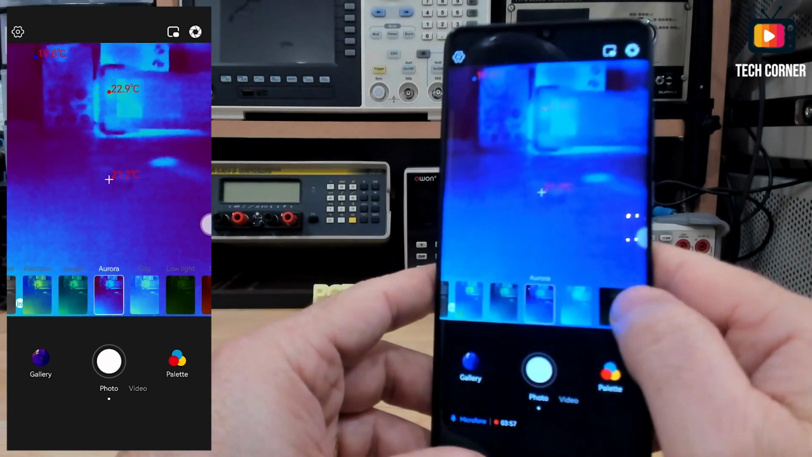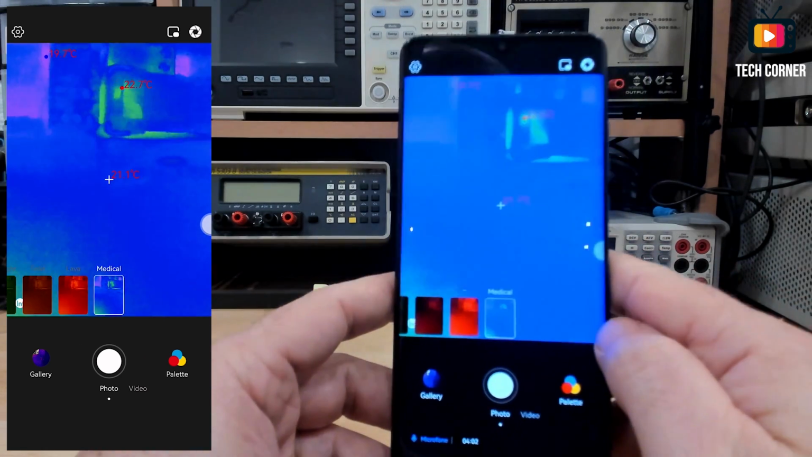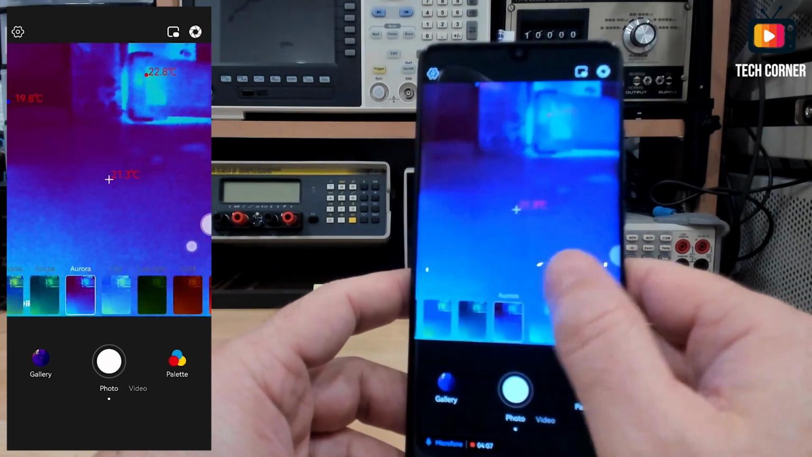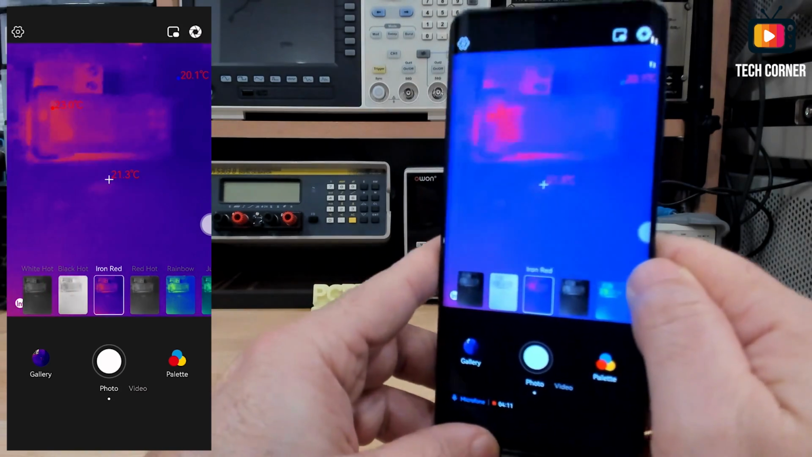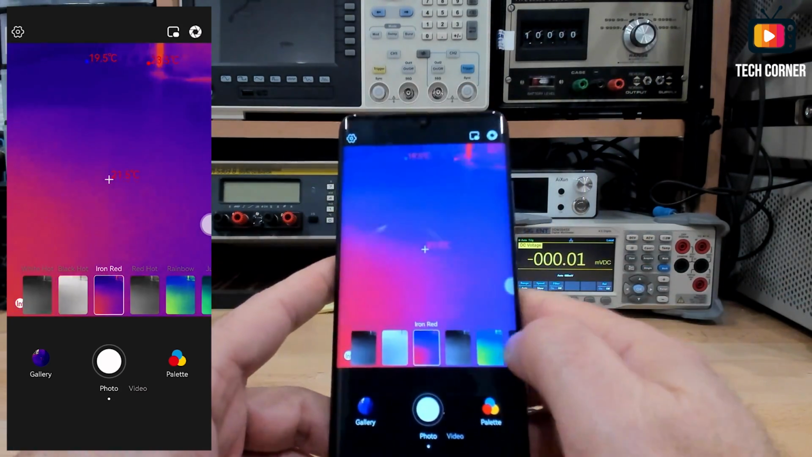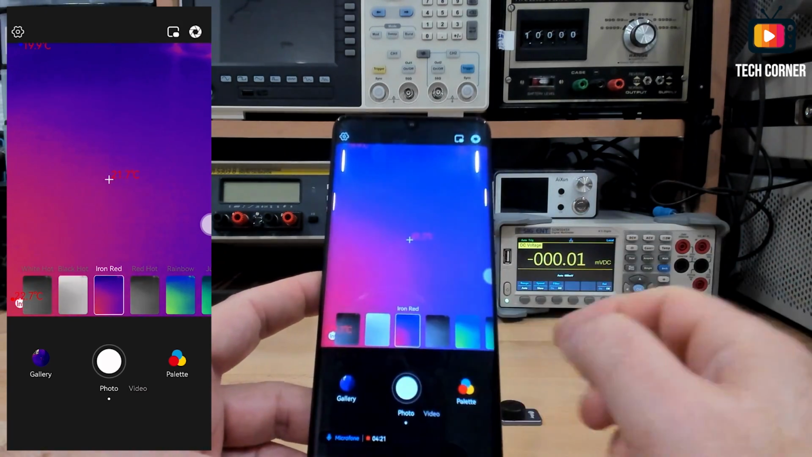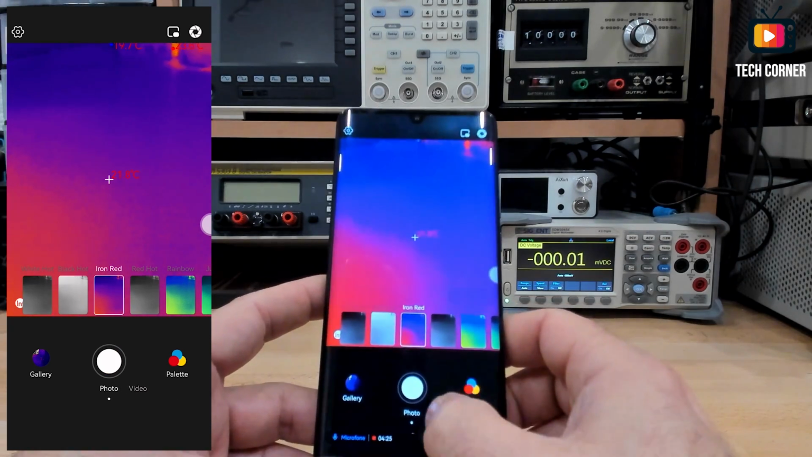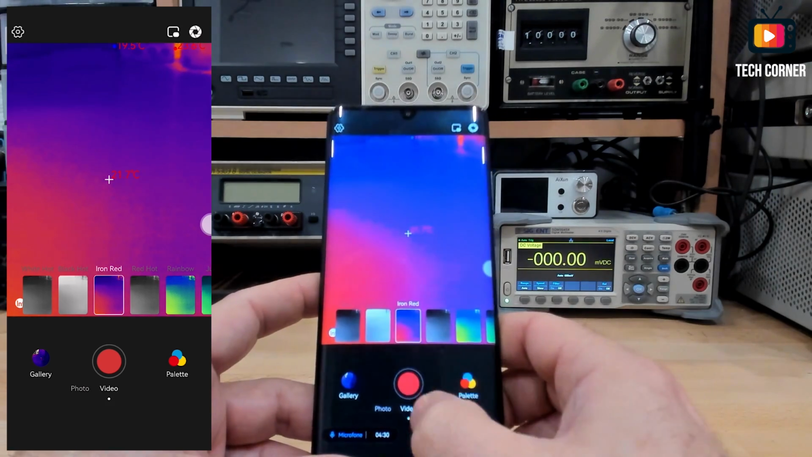And we will have different palettes, as you can see. Okay, so these are the palettes. I prefer the classic red and blue for colors and for heat. You can save a photo or a video. Just move to here. The button will become red when you are in video mode.